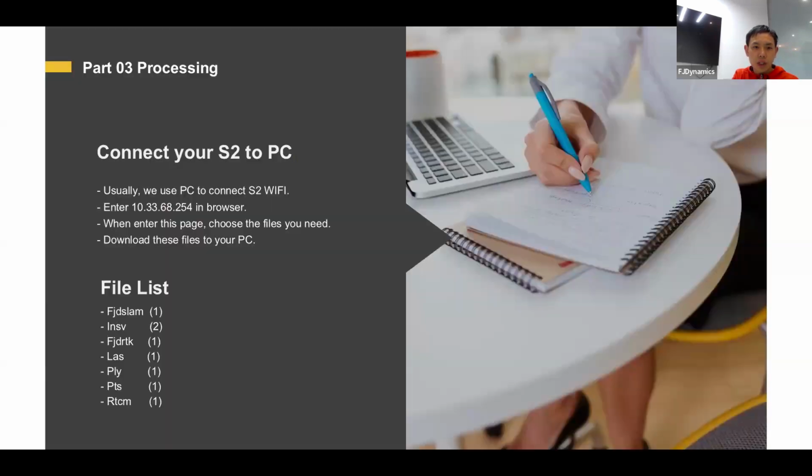Usually we download the files through Wi-Fi. You can connect your S2 to your computer by entering 10.33.68.254 in the browser. You can also see this in the user menu. When you enter this page, you can find the scanning task you did before and download all these files to the PC. And here I listed 7 file types.